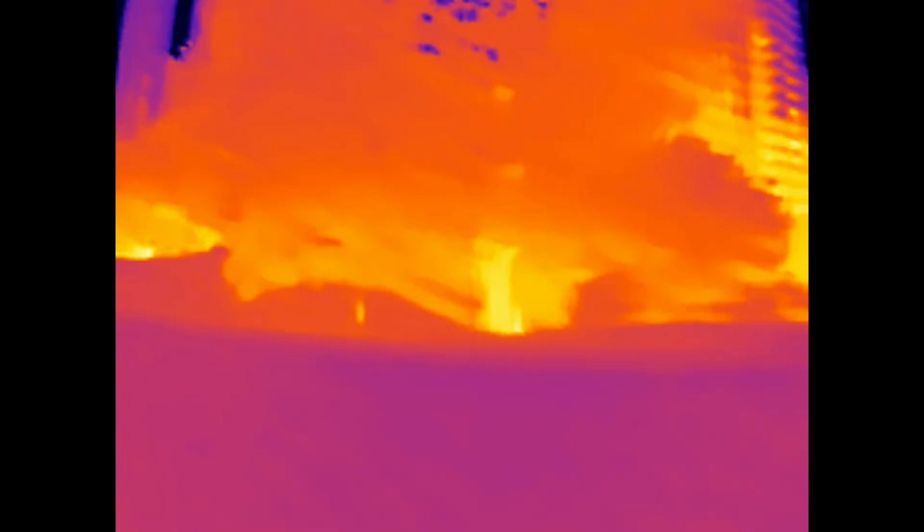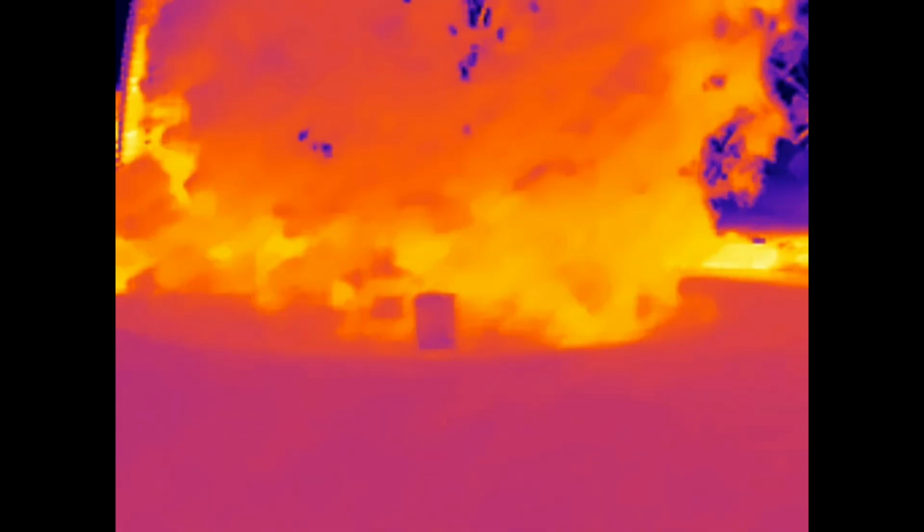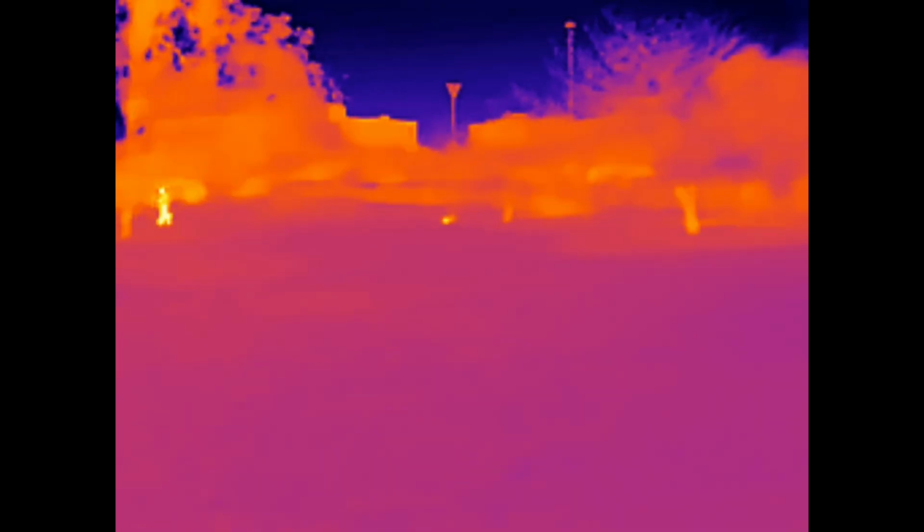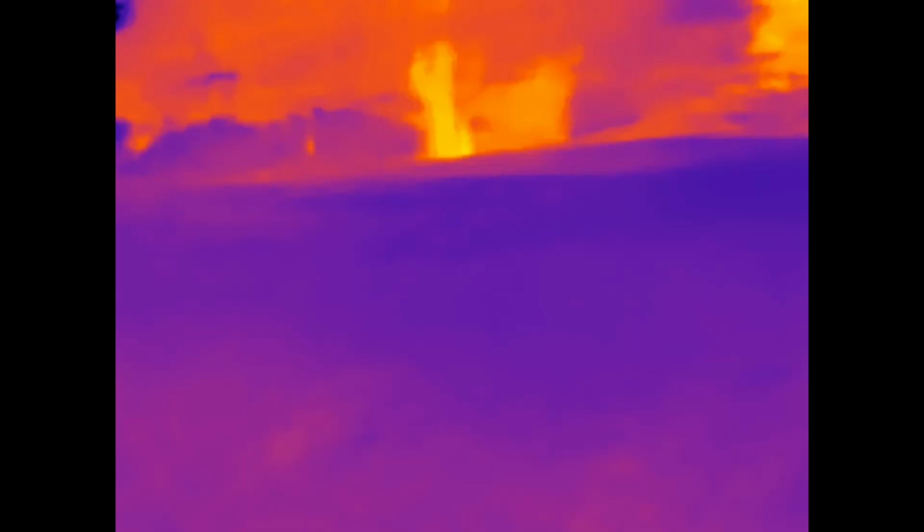Truth be told, I'm spotting some of these things even before I look at them in the camera, but definitely further in the distance, I wouldn't be able to see anything without this. For some reason here, I'm looking right in the distance and everything just appears to be the same color.